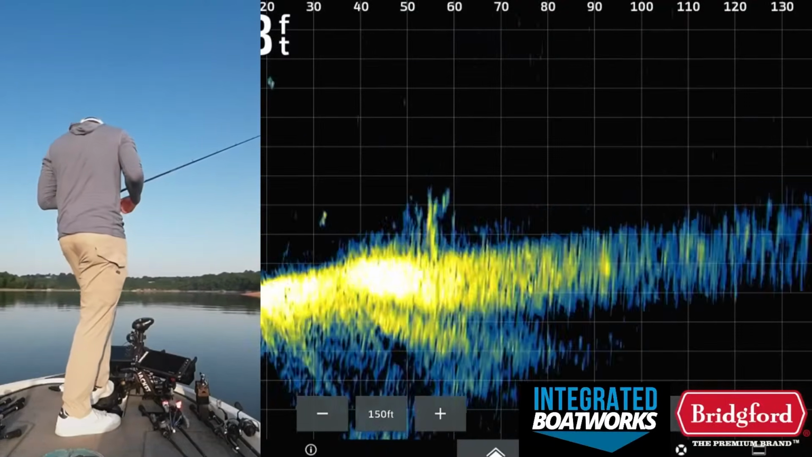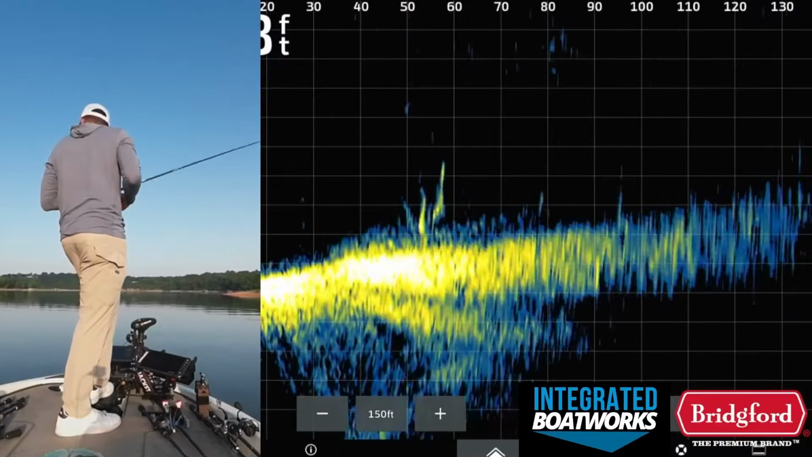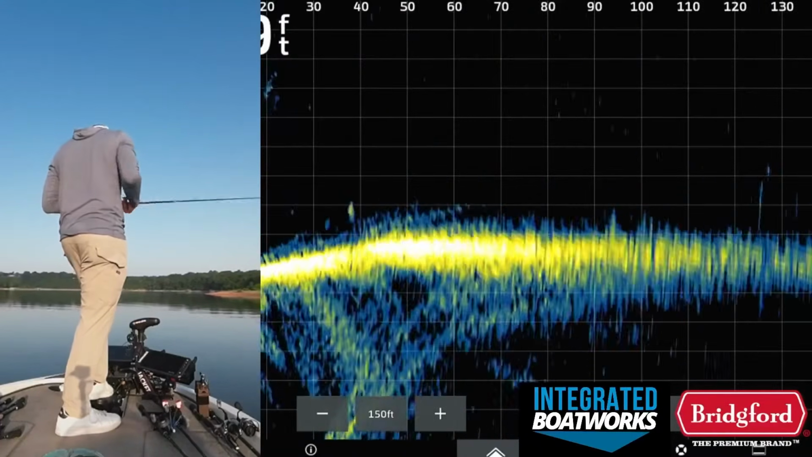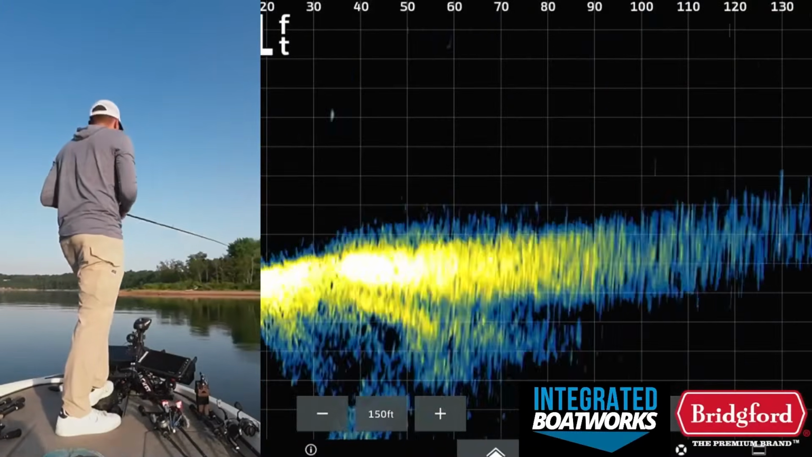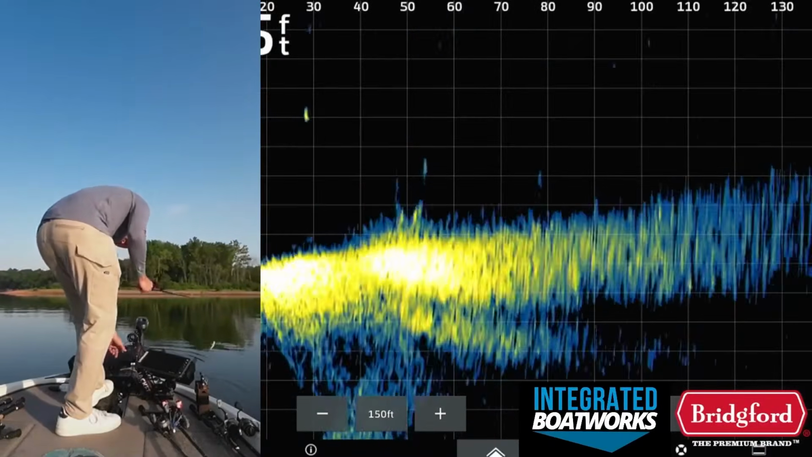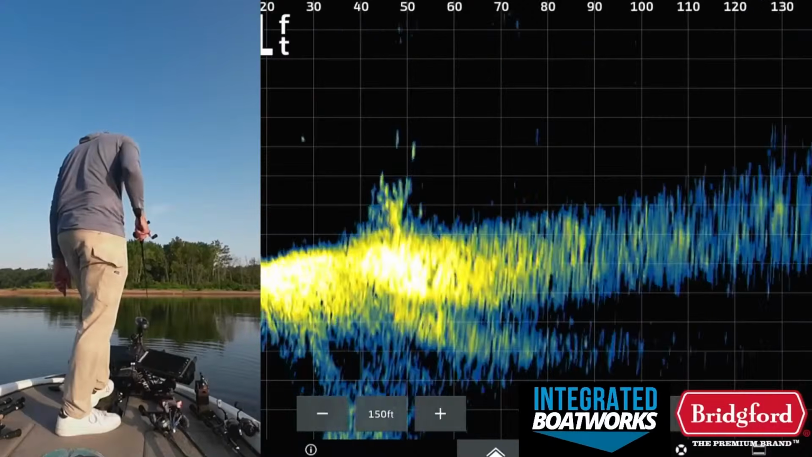Man, there's so many schoolers. It's crazy. Yeah, that school that I found earlier, it's just roamed off somewhere. So I'm right in their area of where they were, and they're just kind of gone.